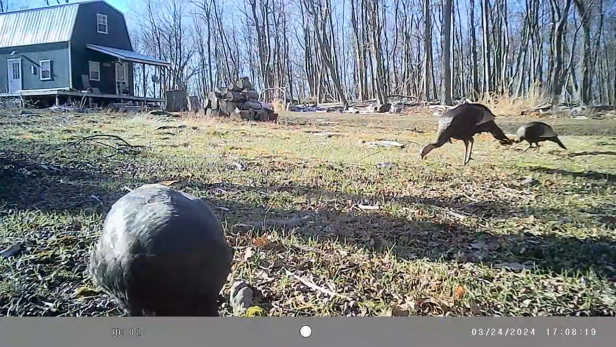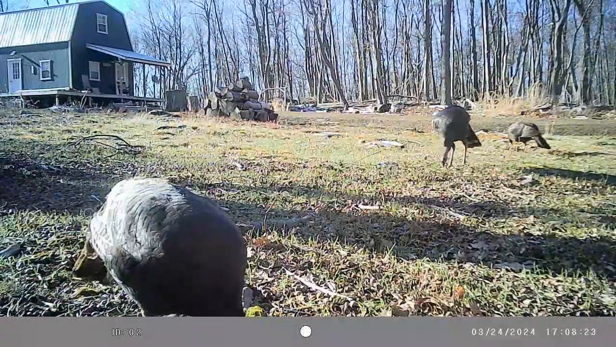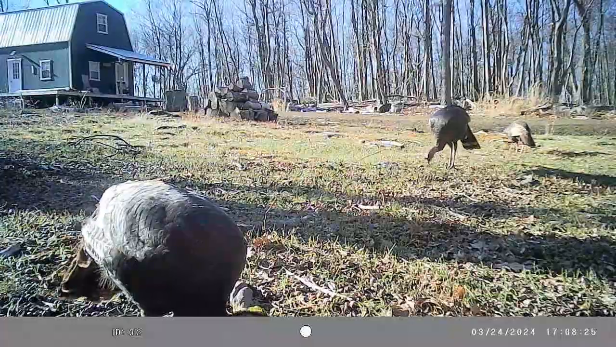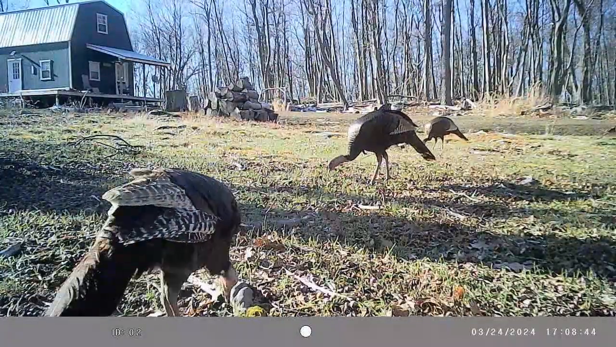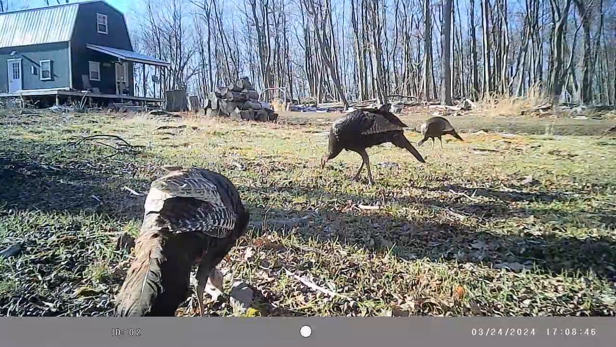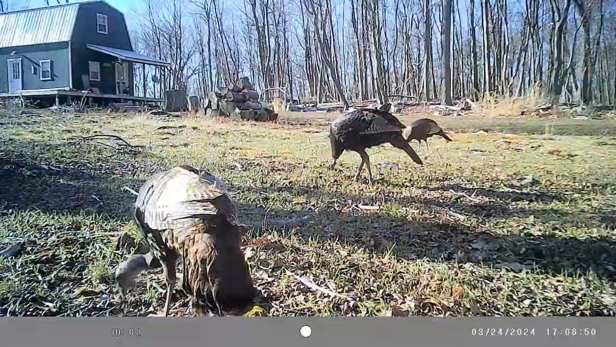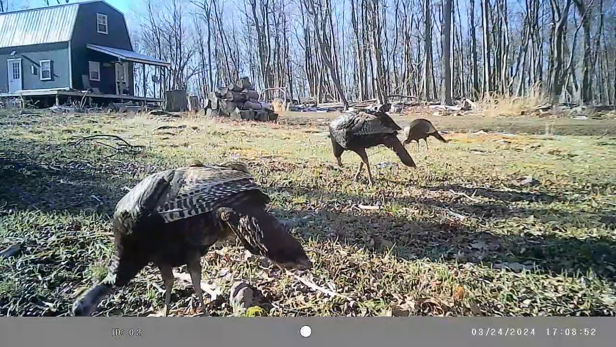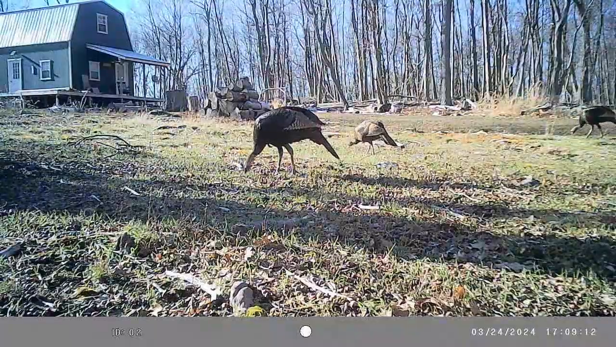Yeah, a little jake. And then the one on further back, I really can't tell. It's too far for me to get a good enough look at it. The hen here, that's closest to the camera, has some little feathers on her head. The jakes and the gobblers don't have that.